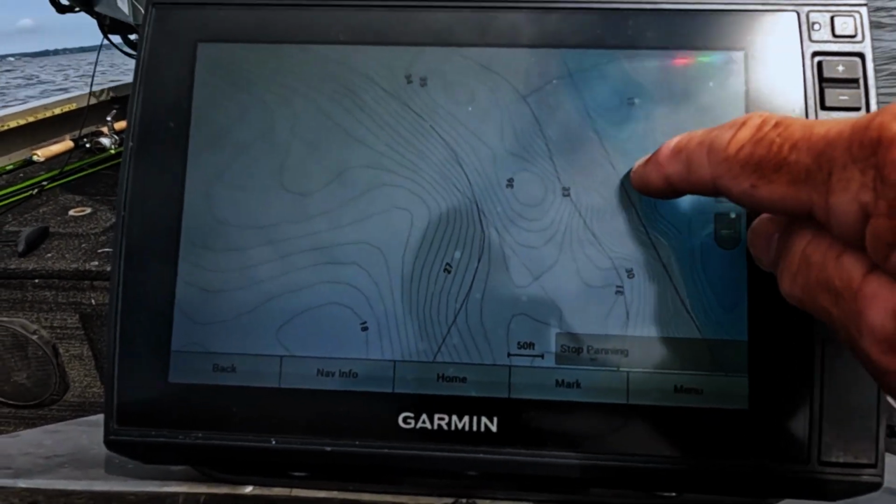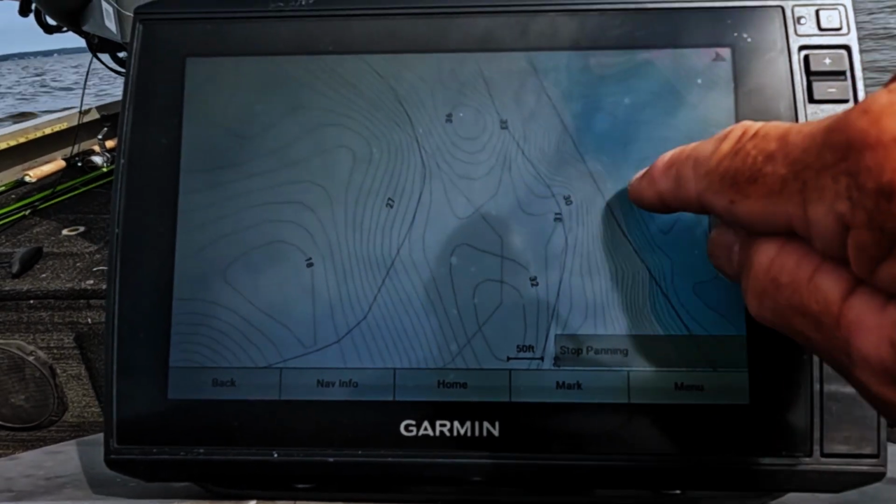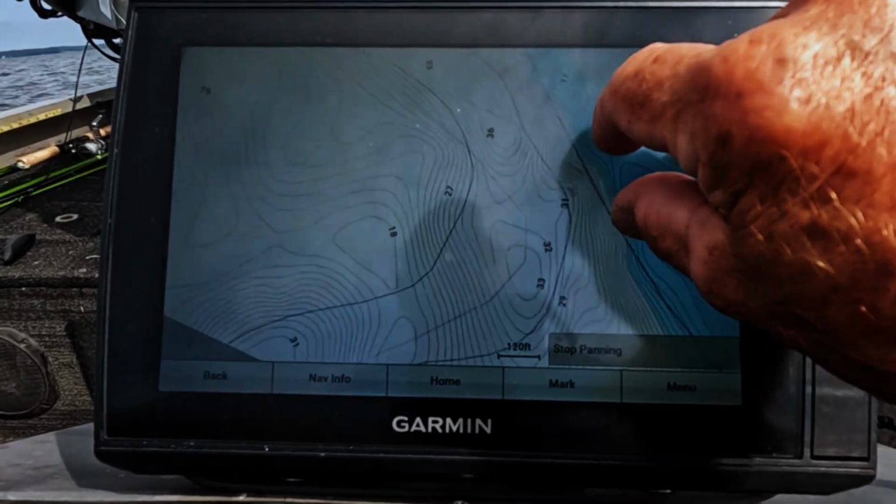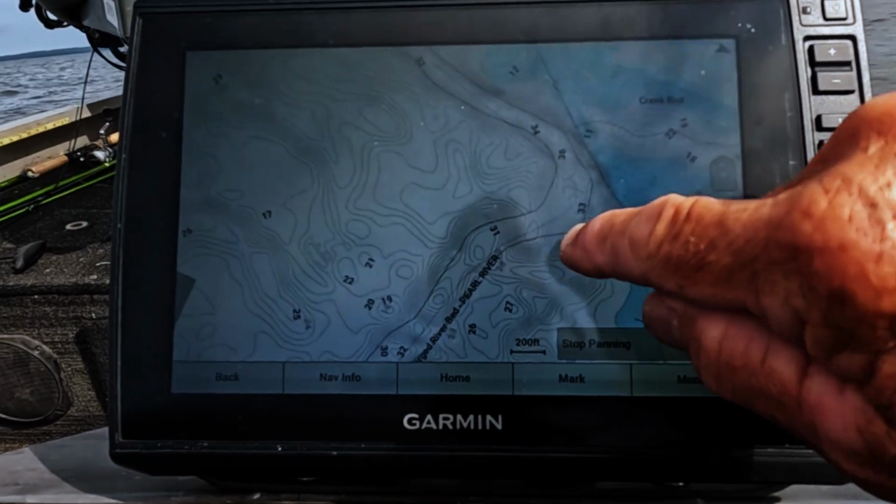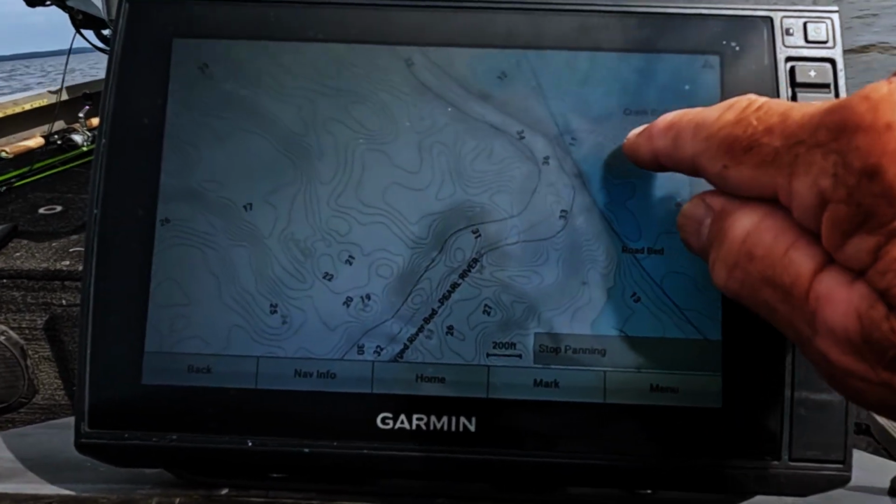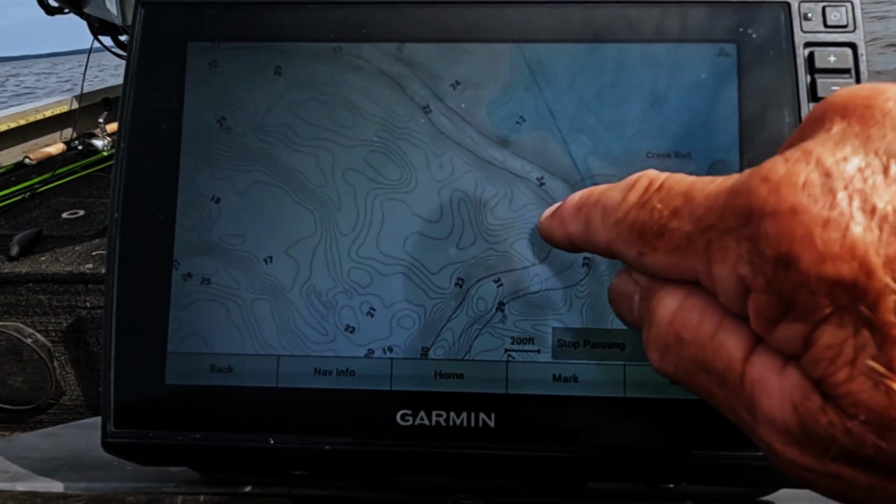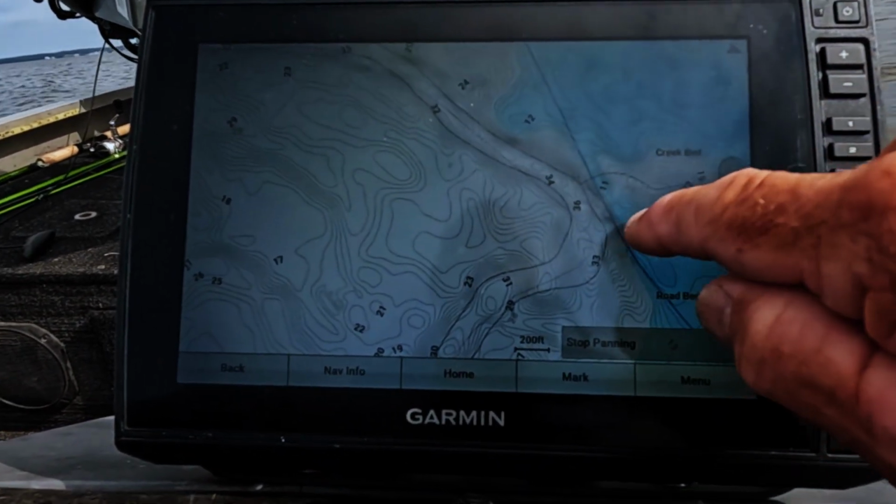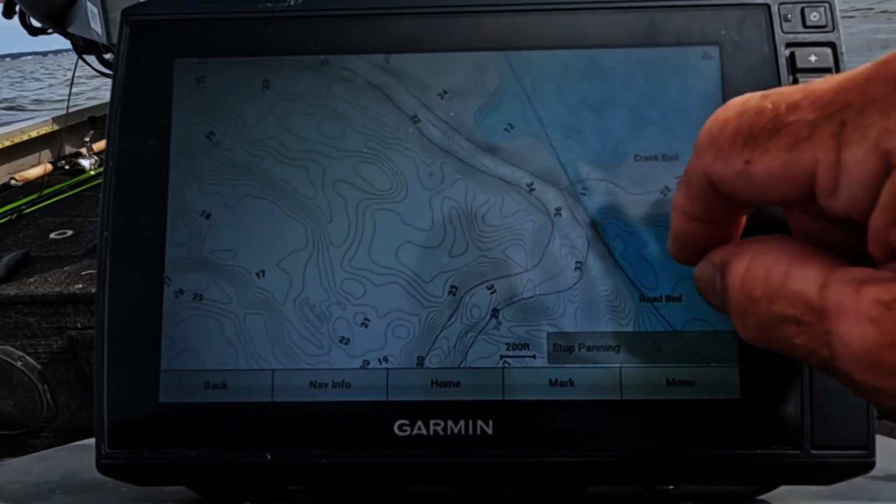When these contour lines are real tight, like that point right there, that means it's a real steep drop off. And then on the other side, you got a lake right here, and then another road coming into that road. So all those things just stick out to me as a place to go try.